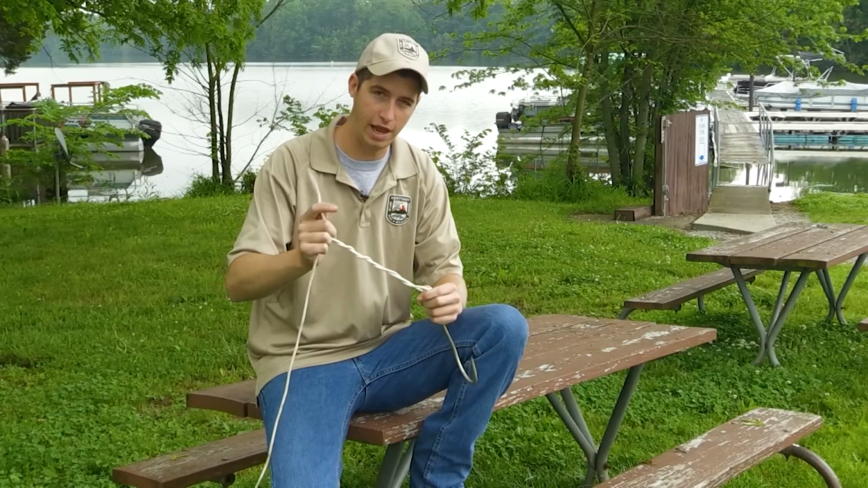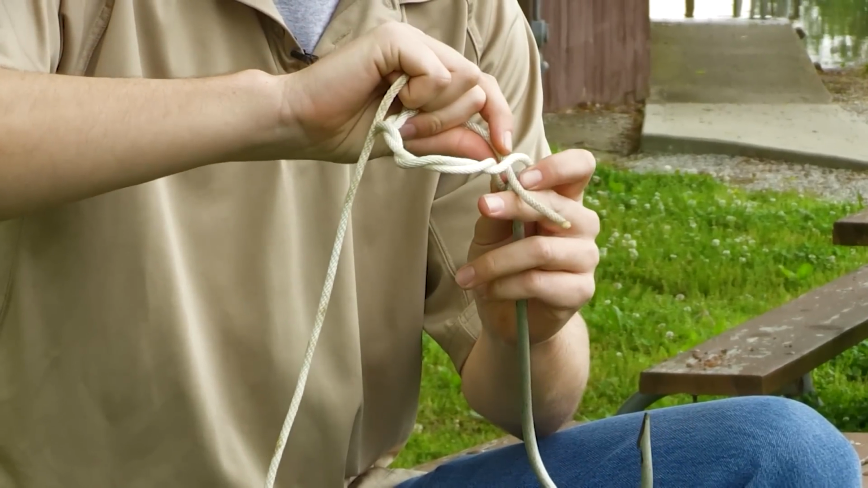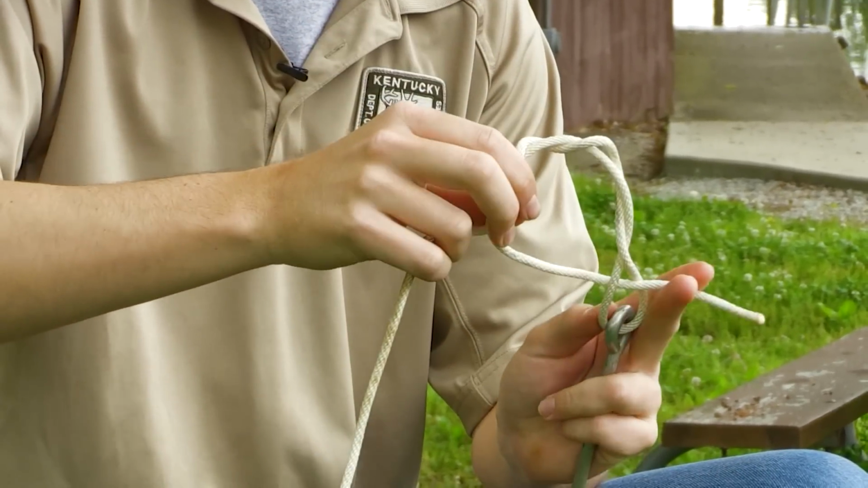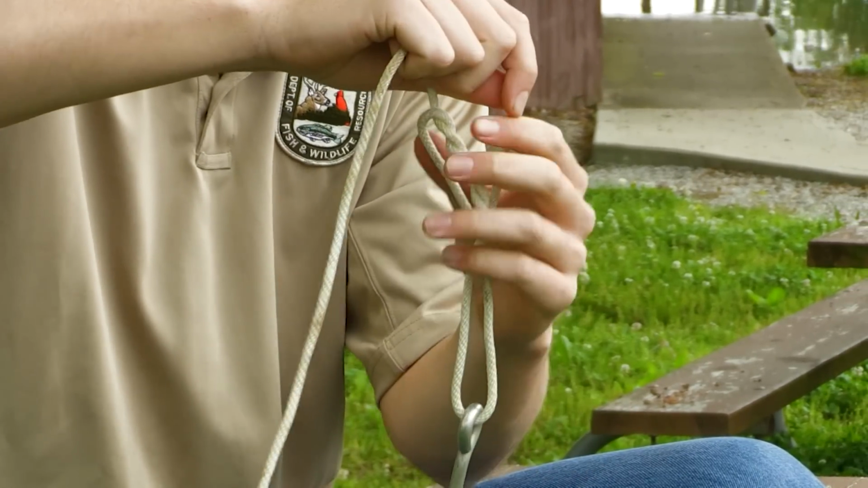And then you're going to take your tag end and go through the loop right at the top of the eye. And when you do that, you're going to create another loop right here where my thumb's at. And you're going to take your tag end, go back through that, and then just cinch it all down together.